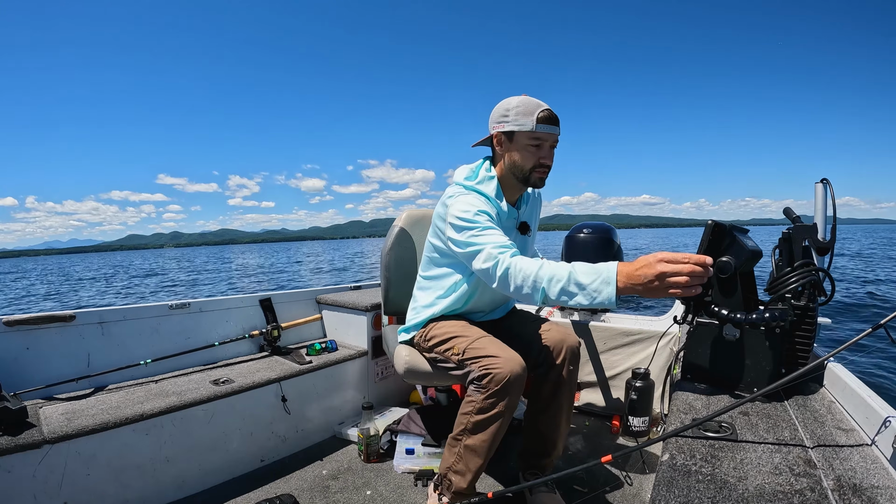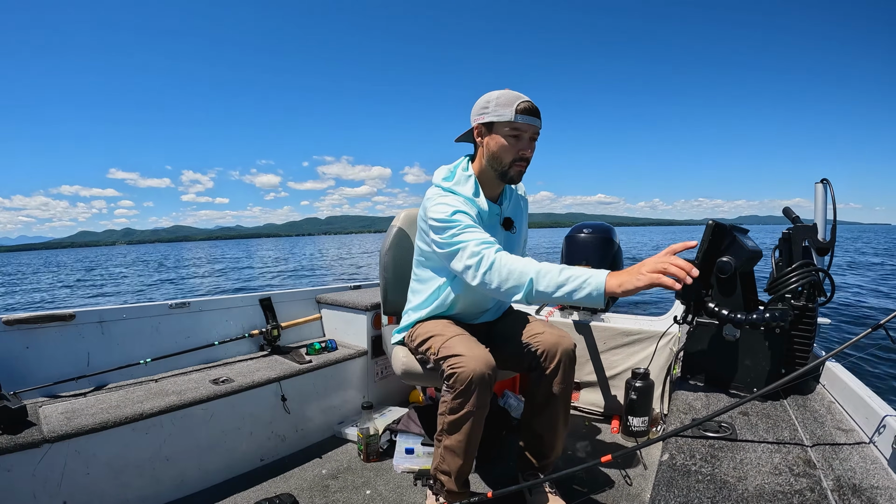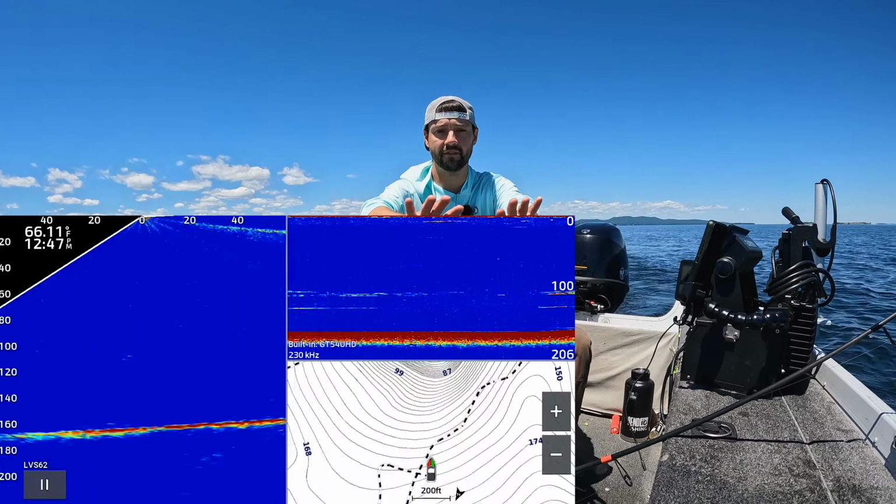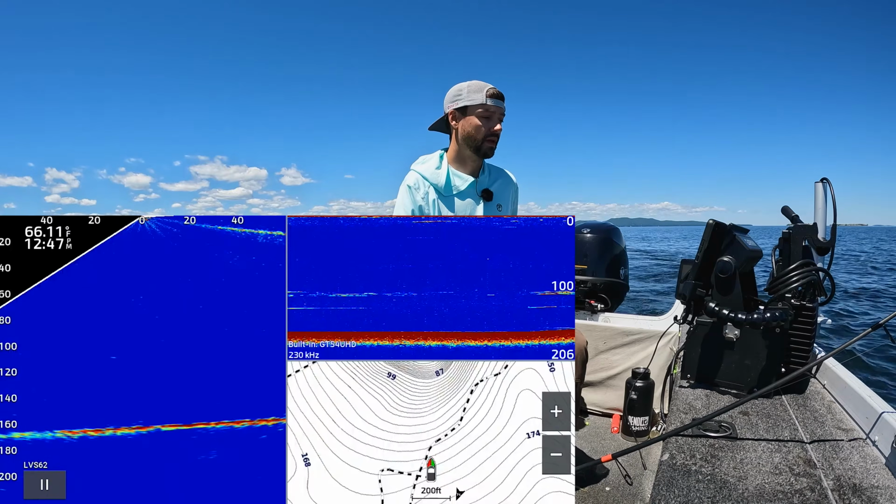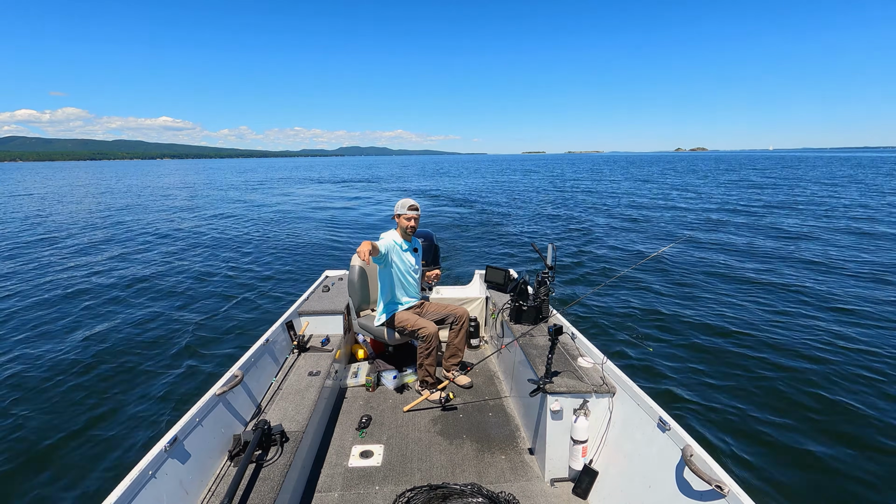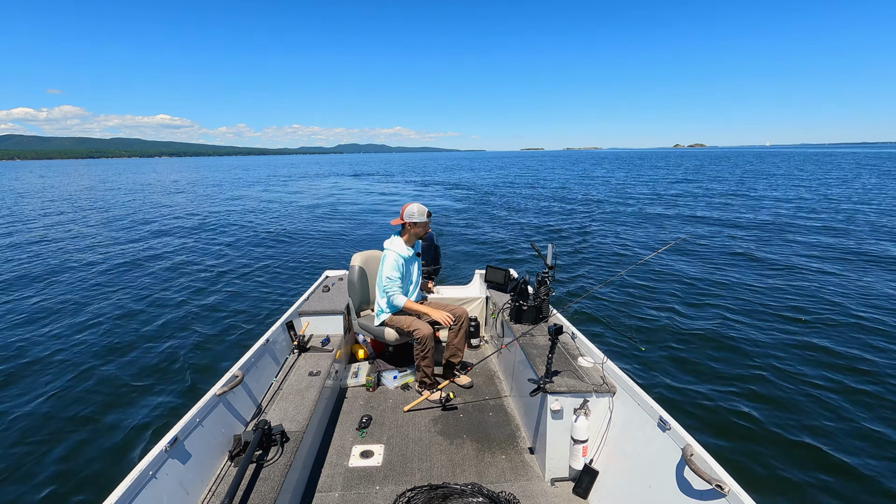So I'm going to record my screen. I'm using Garmin LiveScope XR and normal 2D. So we are approaching a hump, and right now there's no wind, which is perfect. No wind is the best. If you are having wind, start on the far end of the wind, basically. If the wind's coming from the north, start on the south side of the hump and work your way up.